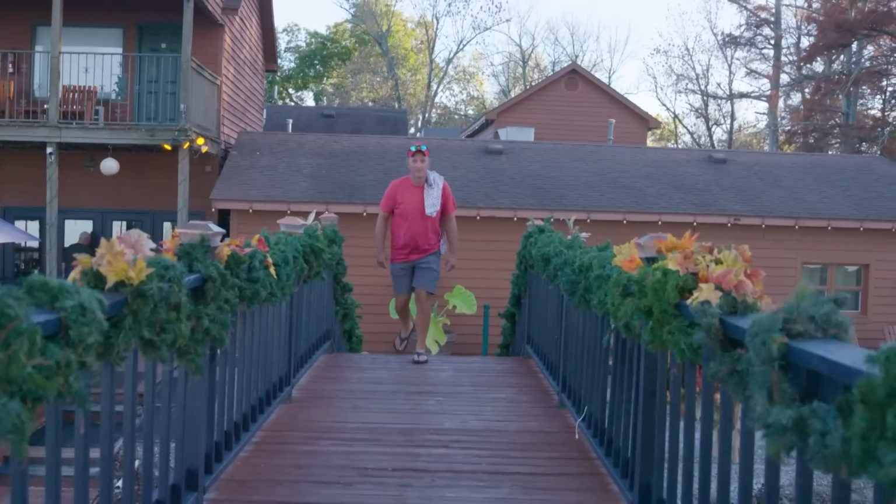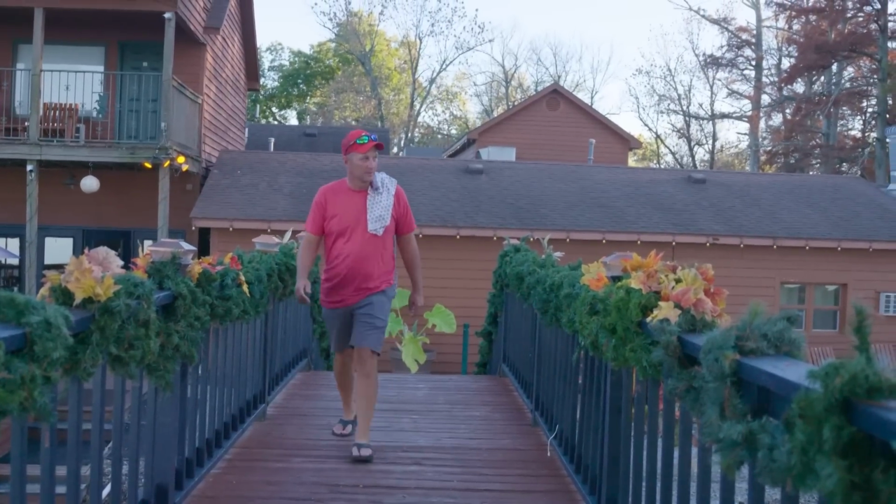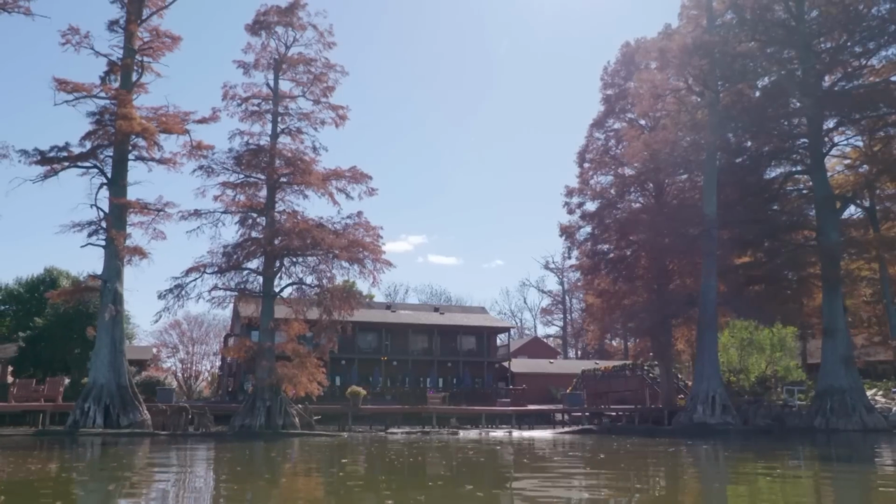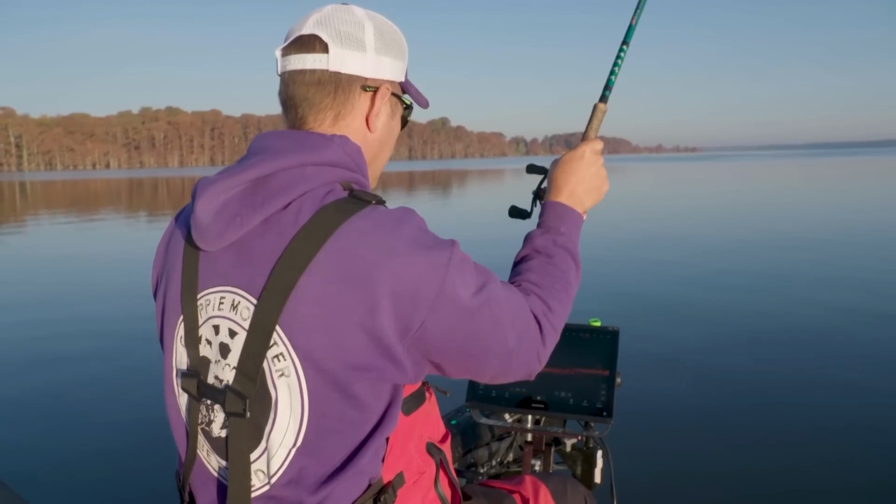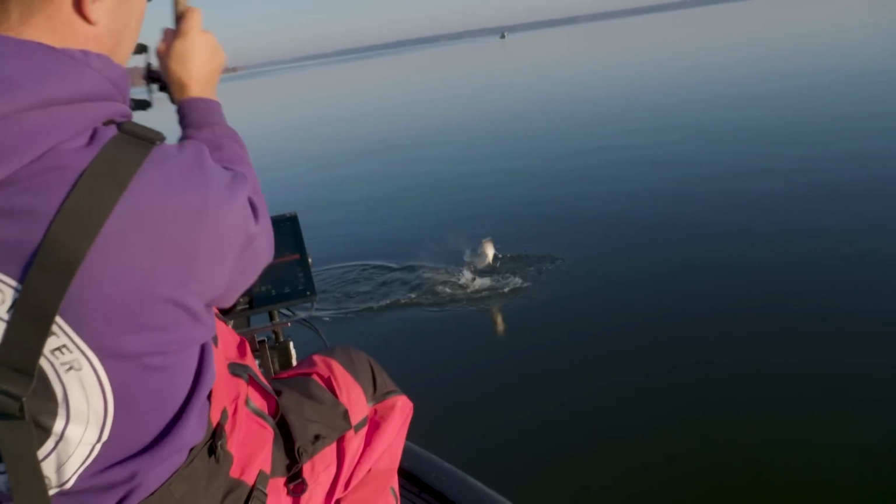Hey guys, here we are, Reelfoot Lake, Tennessee. We're standing outside of Blue Bank Resort right here. Reelfoot Lake is calling our name. Got a good one. Good one.